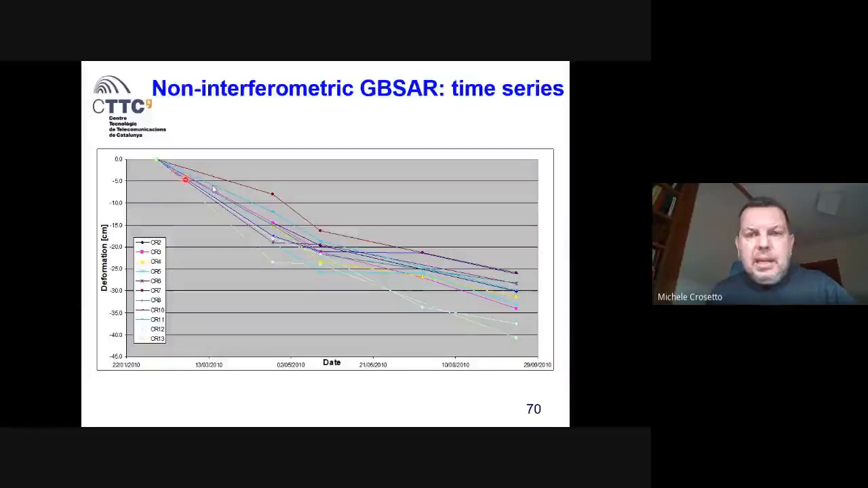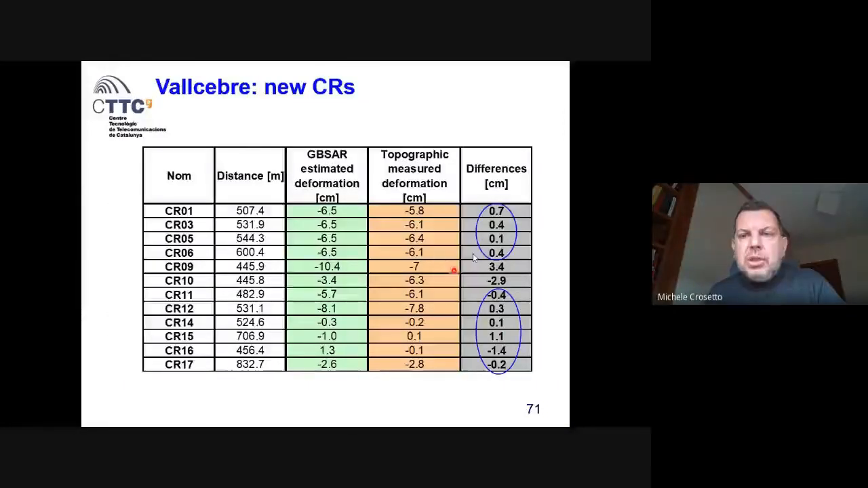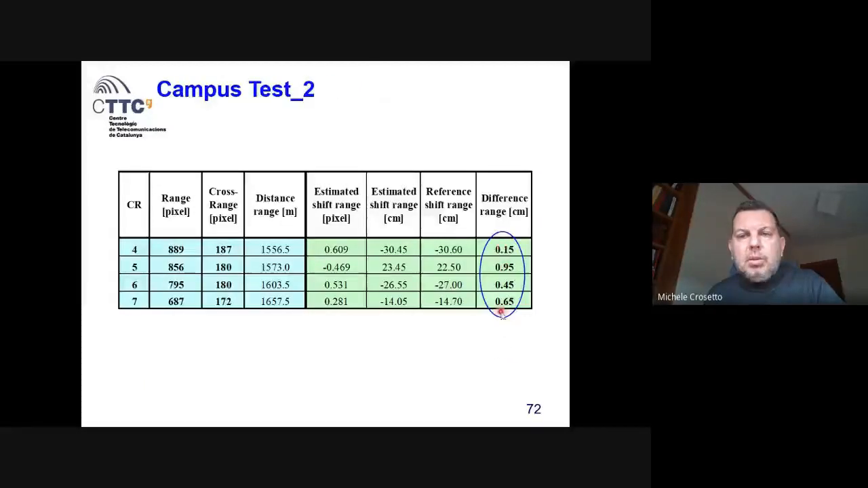Okay, and here with just 4 campaigns it was possible to estimate this deformation. Also, just to mention that we made a validation exercise and we estimate a precision which is in the order of sub-centimeter precision. So these are experiments at 1.6 kilometer distance, and we get sub-centimetric precision with this technique.